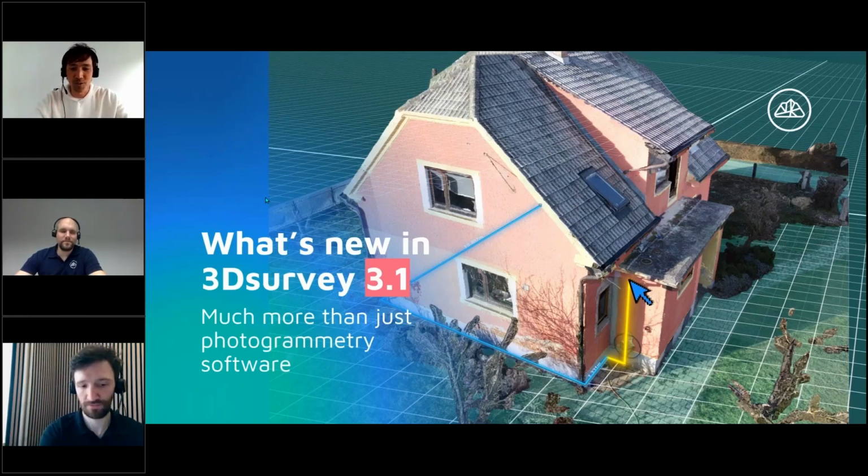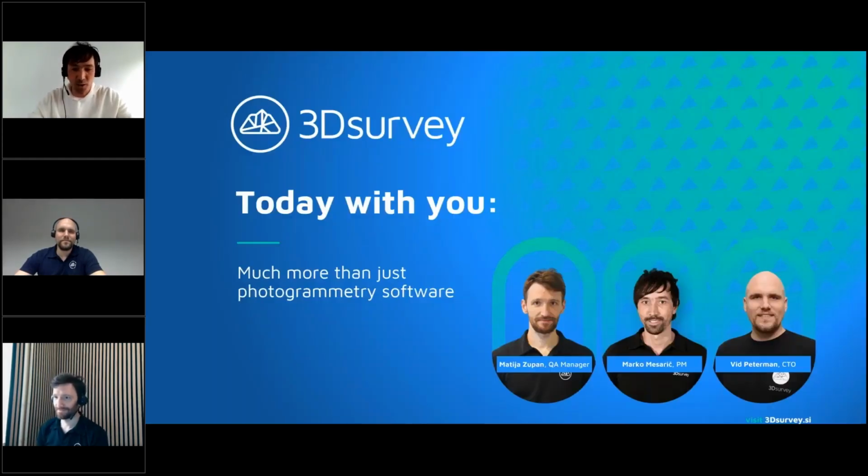Super powerful software is in front of you, with super powerful improvements. Today, in about 1 hour, we would like to show what we managed to put in this nice photogrammetry and much more than that software. Today with us are Matthias Zupan, our quality assessment manager, Vit Peterman, CTO, and Marco Mesrich as a product manager. And yes, we can't wait to start with all this interesting stuff.